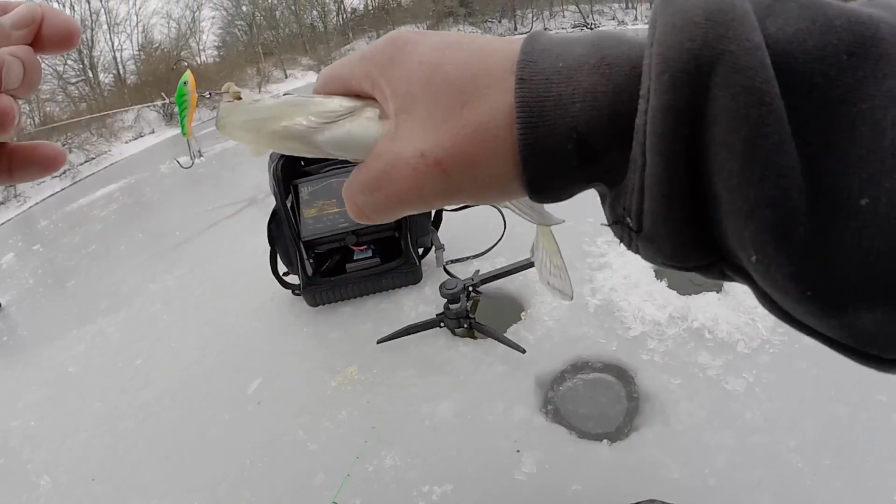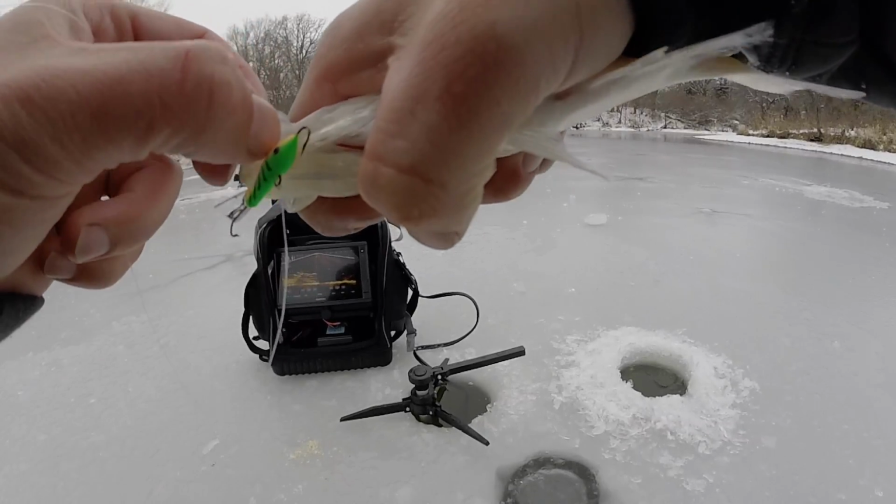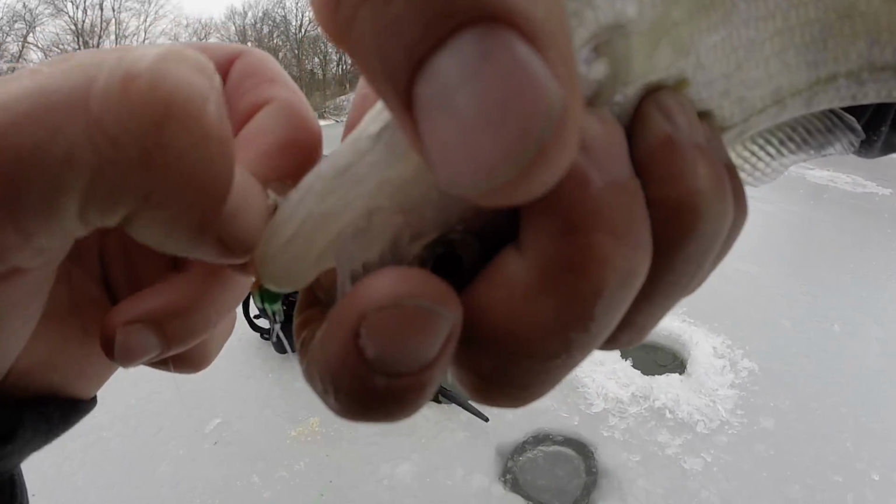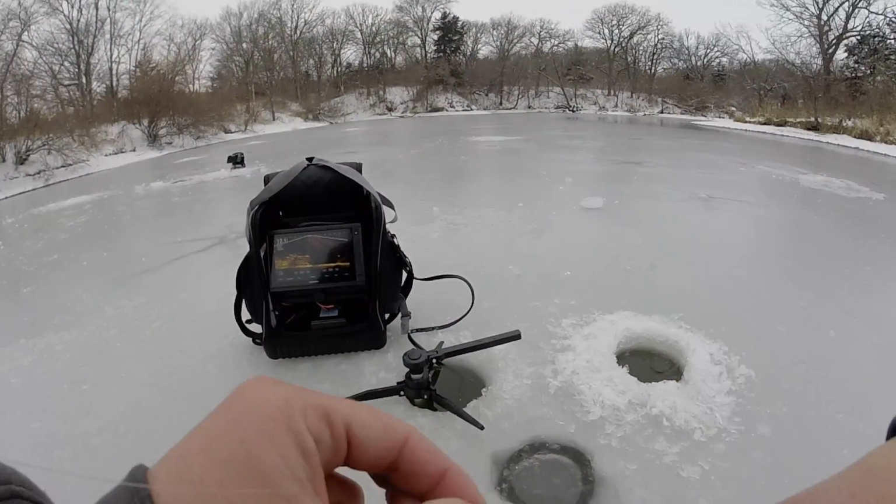It felt like it had some weight. I think I hooked him kind of weird. Yeah, kind of in the outside. There were 2 of them looking at it, though, and right when I wiggled it, the bigger one dipped, and this shithead ate it, but I guess we'll take him.